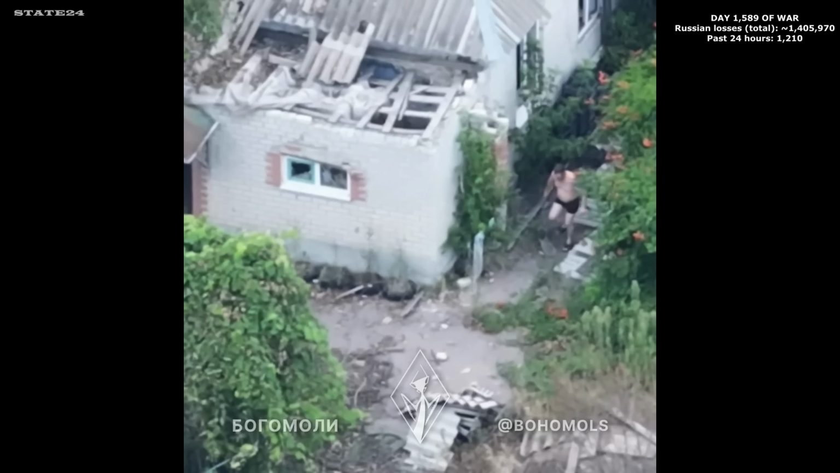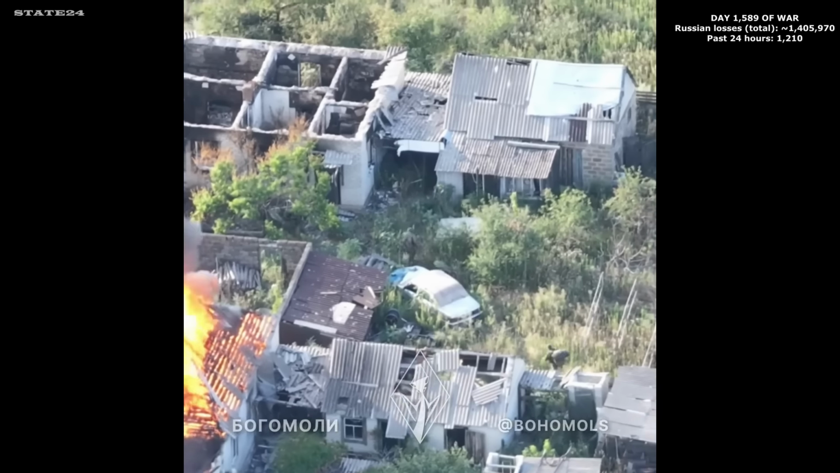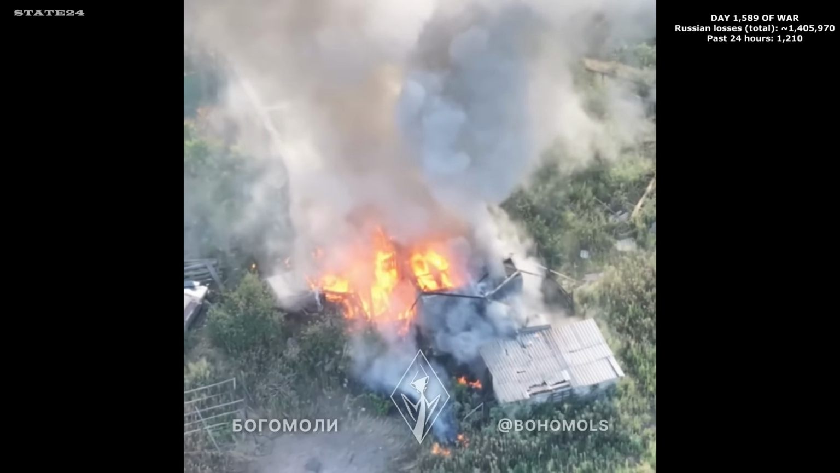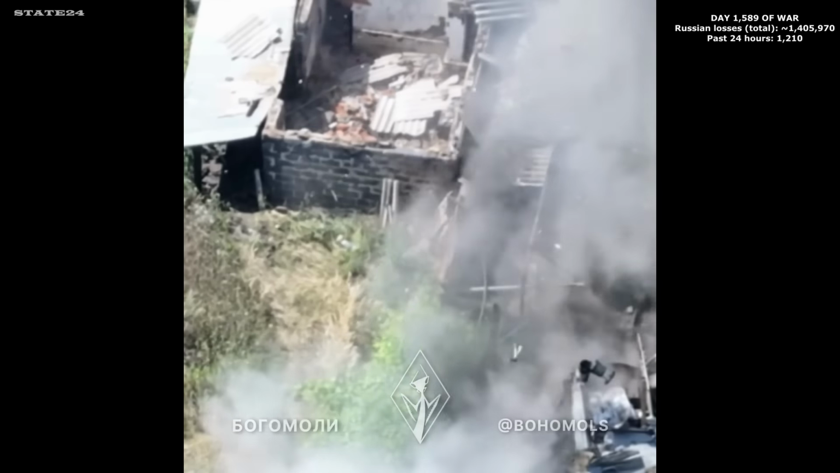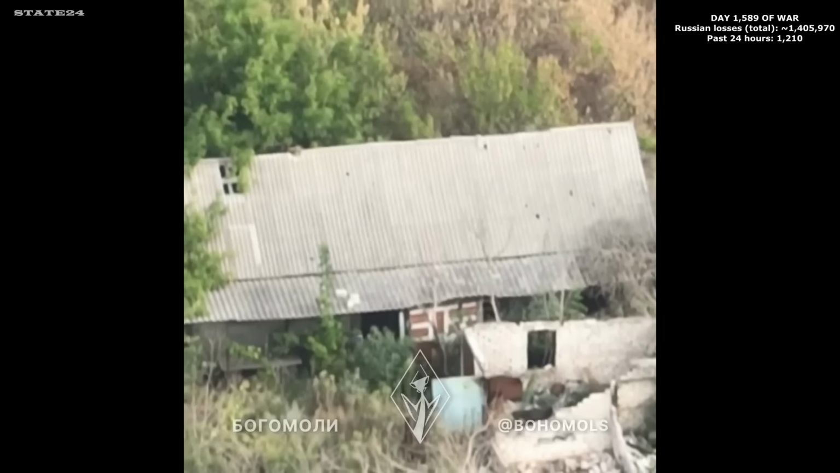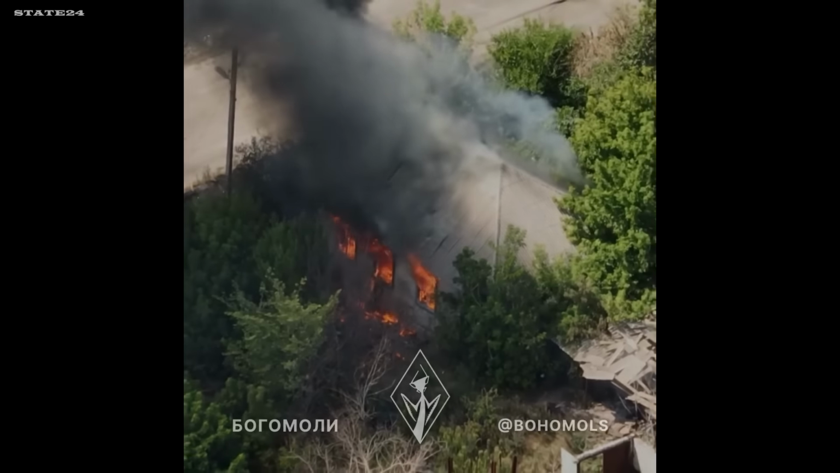A figure appears, half-dressed, unaware of the eyes above. A Russian soldier steps into a building, a makeshift stop, maybe a moment to wash up. Reconnaissance keeps watching. Then the first strike lands. The building takes hit after hit, one wave after another. Soldiers spill out, scrambling for the next structure. It doesn't hold either. Wherever they move, the strikes follow. Building after building, reduced to rubble. Lyman direction, nowhere left standing.